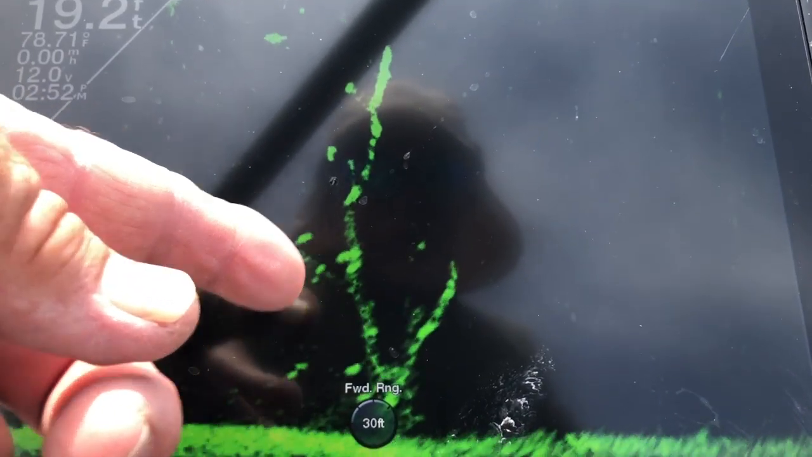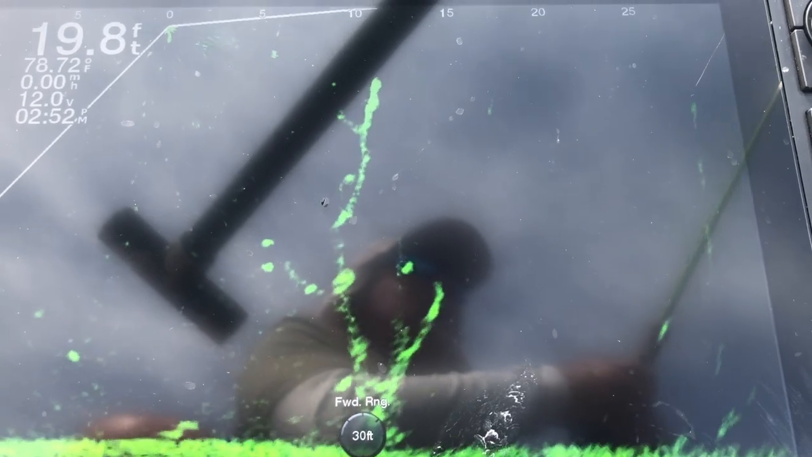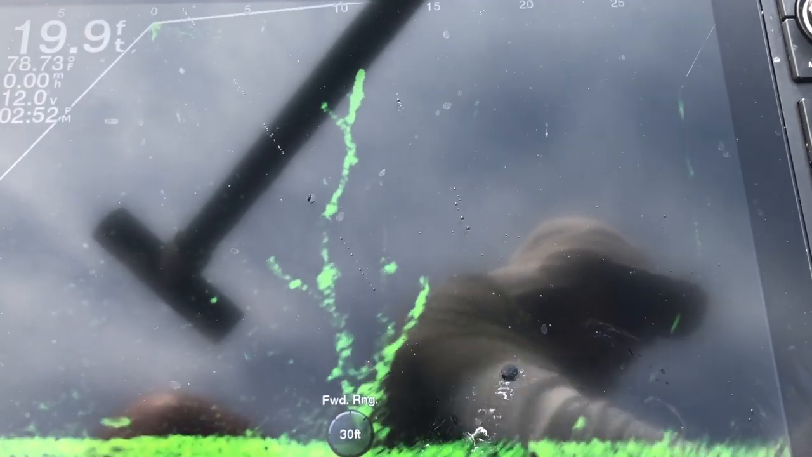That one there is moving, but he's not quite. Oh no, God. I was trying to get to that other fish in that little tapper. That's a brim. Hooked him in the gill. Let's try this one up here at the top one more time.